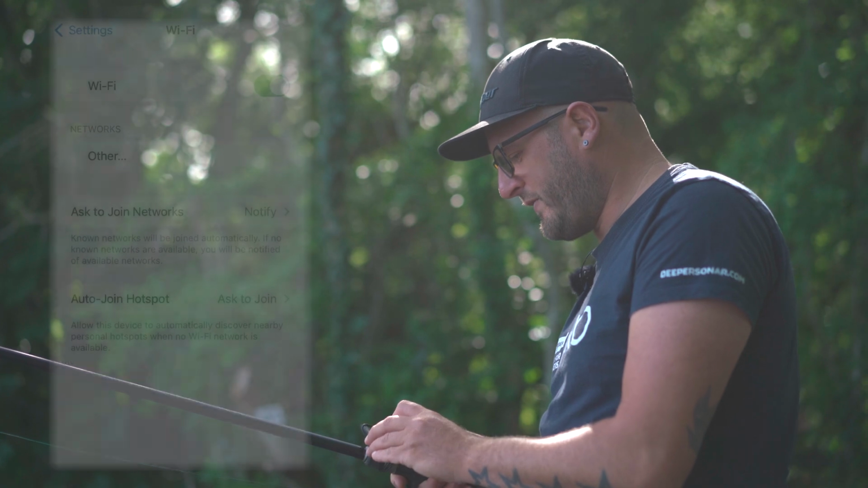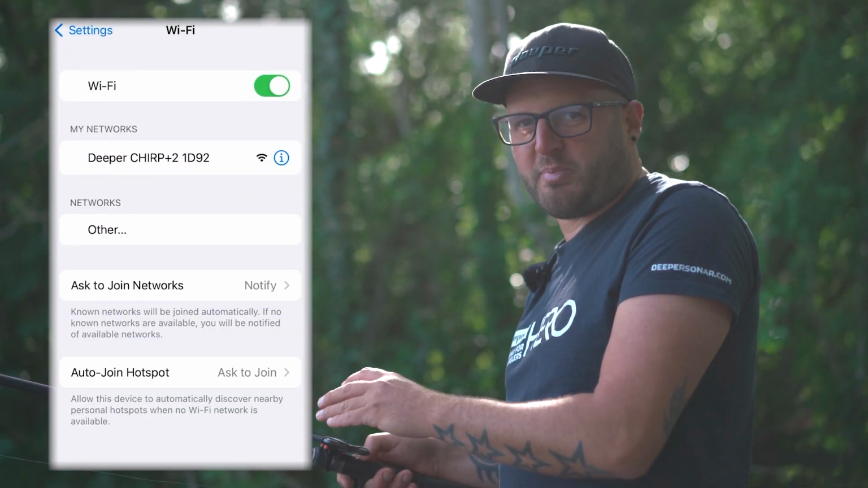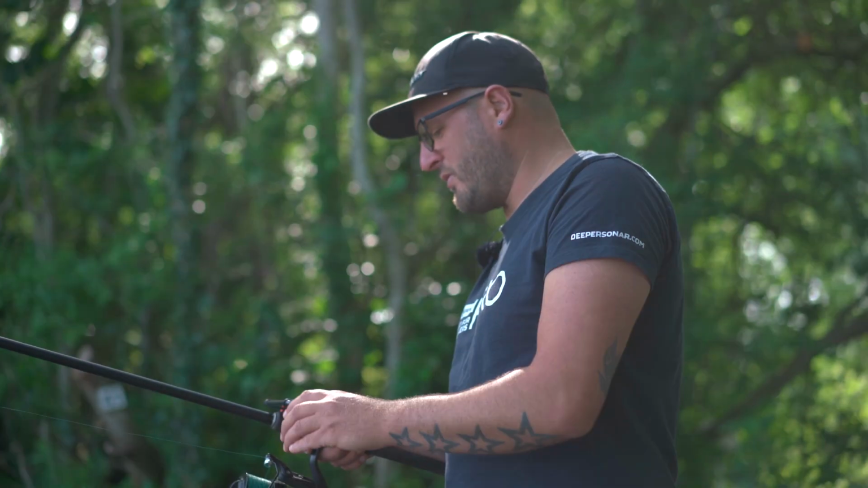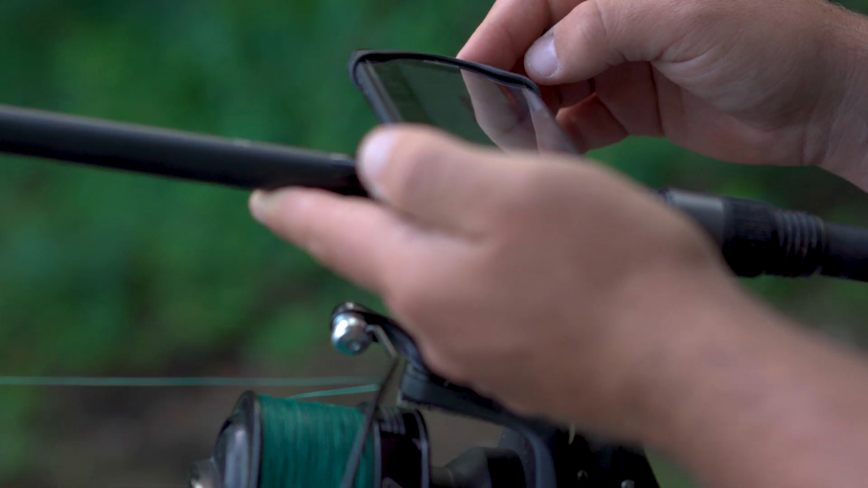Go to your Wi-Fi settings and connect to the Wi-Fi called Deeper Chirp+2. This will show up like any network in a cafe, restaurant or at home. Once that is connected, you can open your Fish Deeper app. The two will be talking to each other and then you can start casting out your sonar.